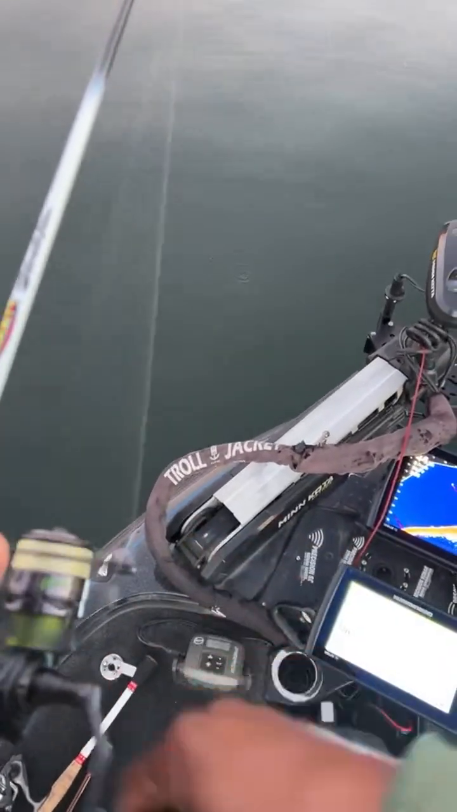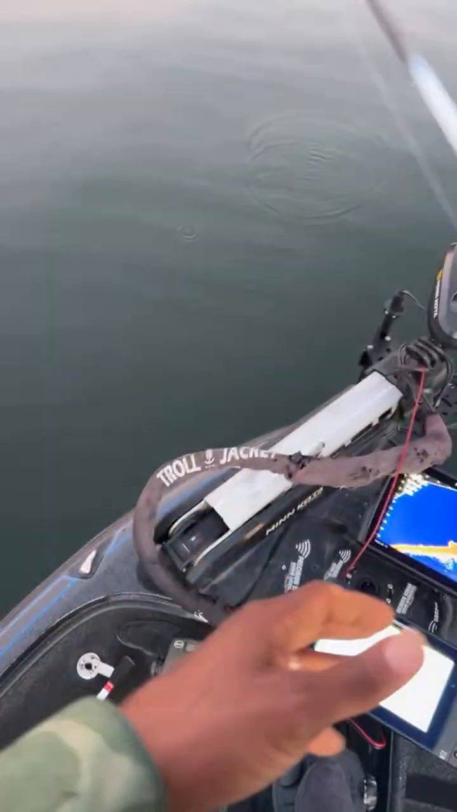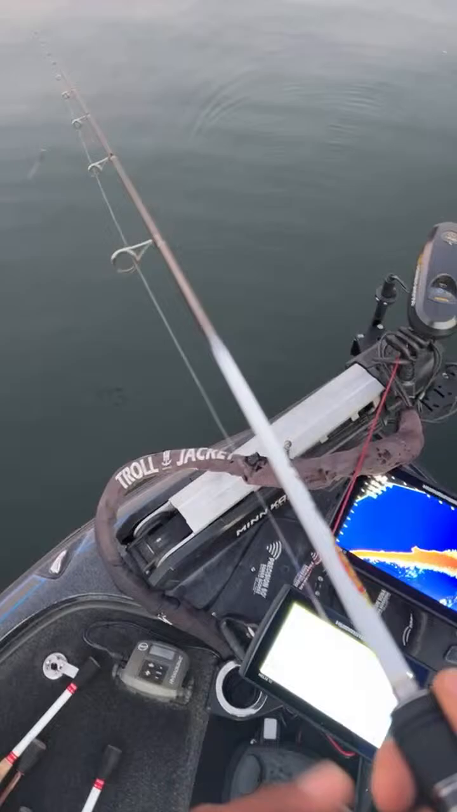Oh, man, I reeled it in too soon. Didn't fish it out far enough. Let's go ahead and get the cast back out there. It's starting to get dark on us, folks. It's starting to get dark. Let me turn the lights on.